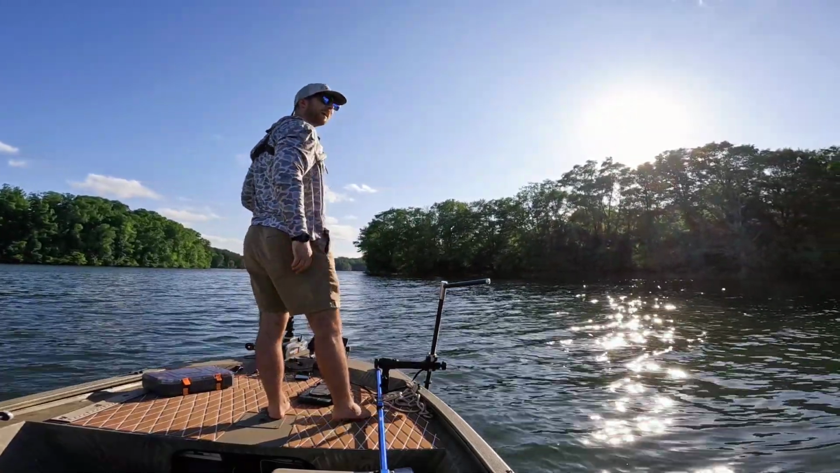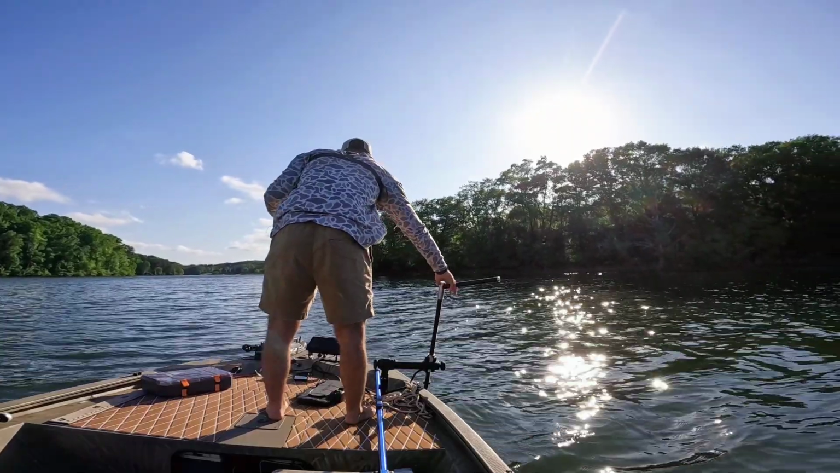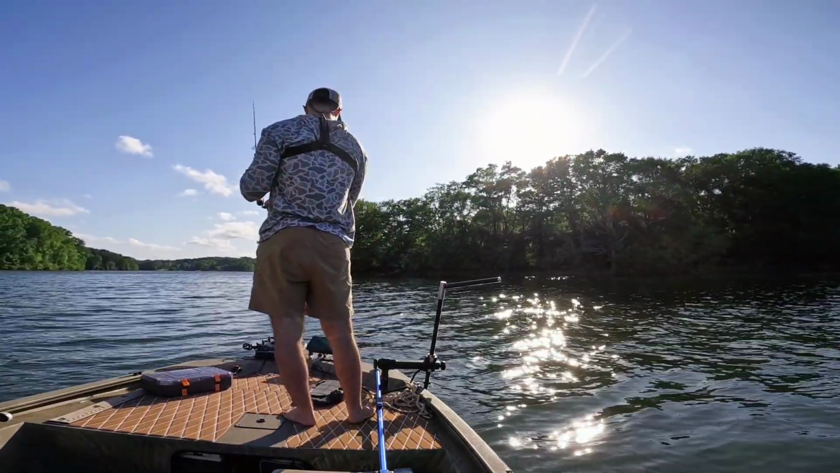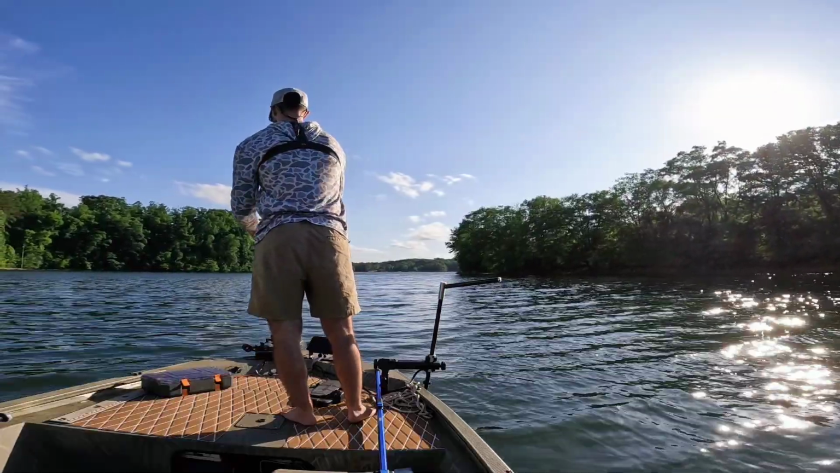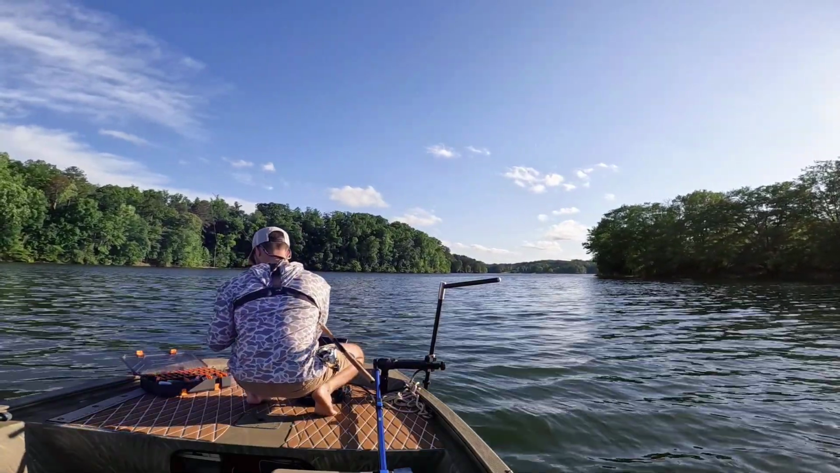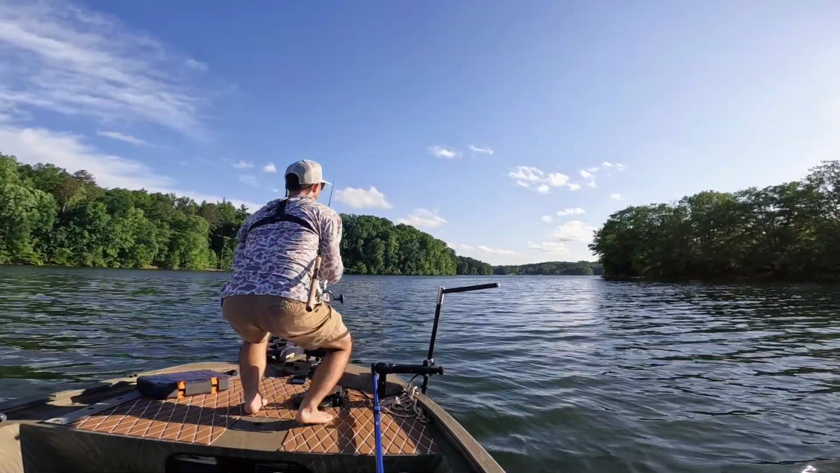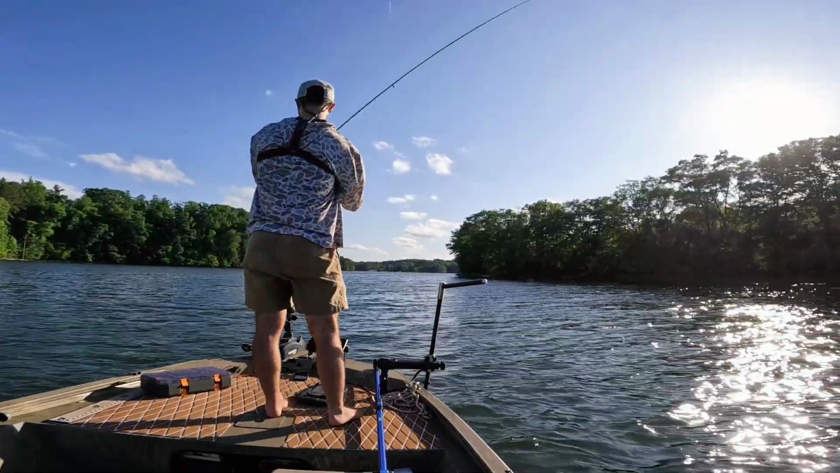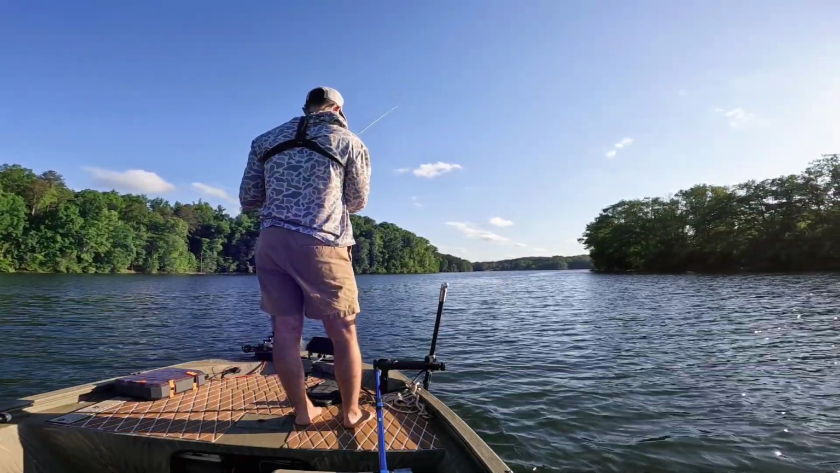They don't make a very good cast in there. The wind's pushing me off this spot a little bit. It's hard to get dialed in. I definitely know there's a wad of fish in here. Might throw a different color or something. Let's throw something glittery. See what happens. Oh, I missed another one. Please eat.